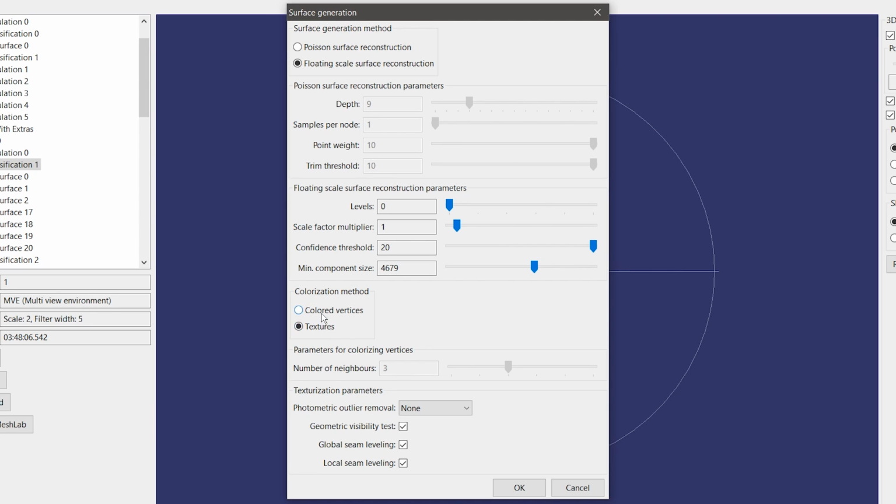You could theoretically export an object using colored vertices and then maybe use the texture files from this, but it's much easier to just use the colored vertices. There's a way to view them in Blender, and then you can bake them into a texture if you want them. So I'll show you what that looks like after I'm done here.